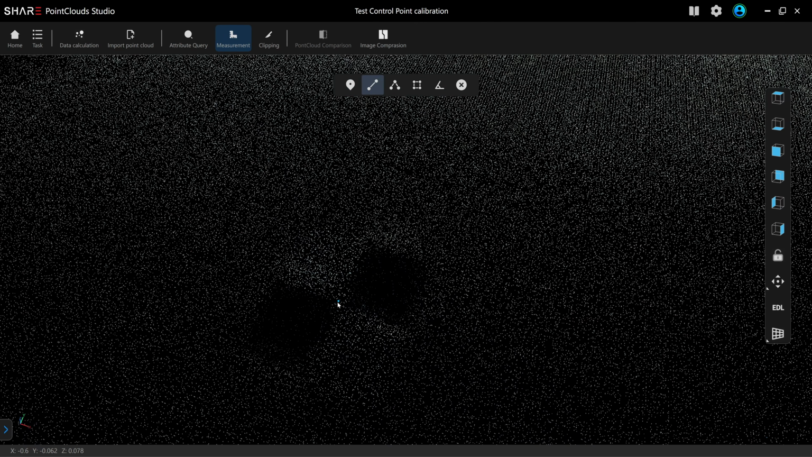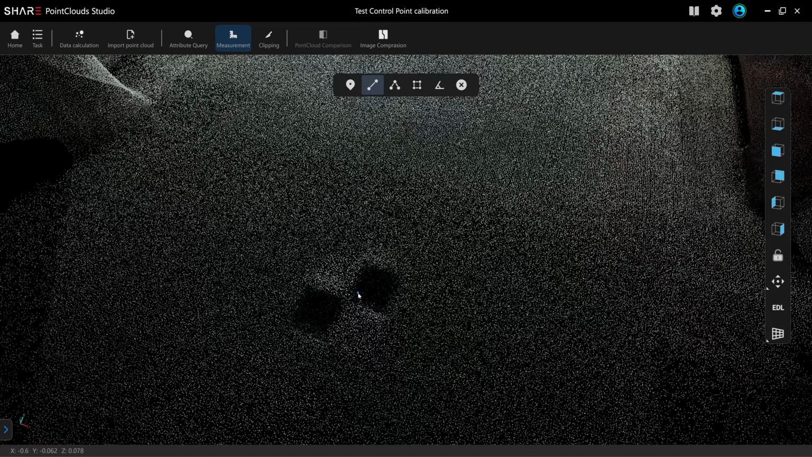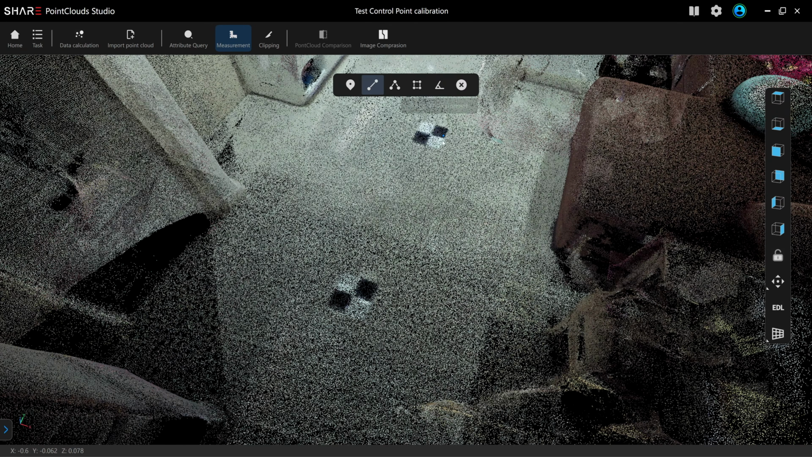So when you use your mouse to click on the center of the checkerboard, it will be accurate at some level, less than 1 centimeter. I placed this checkerboard 1.2 meters away. I rechecked it with the measuring tape.